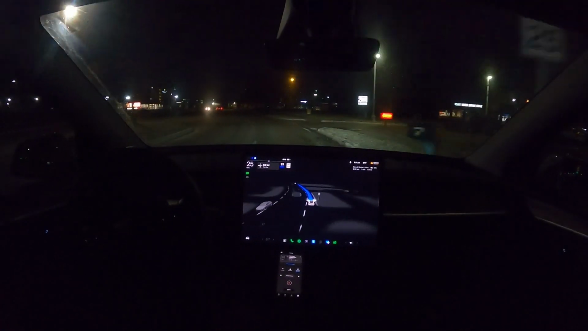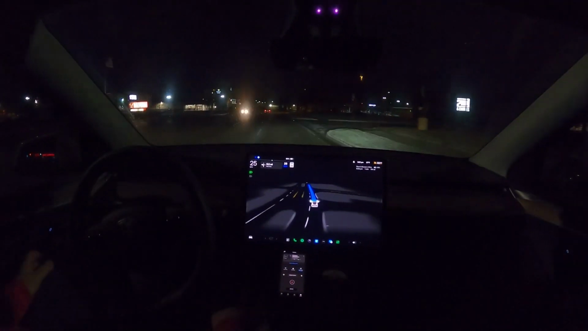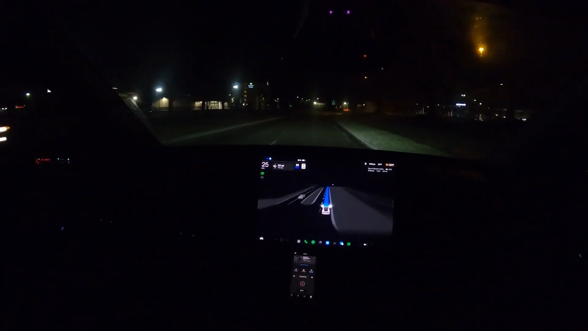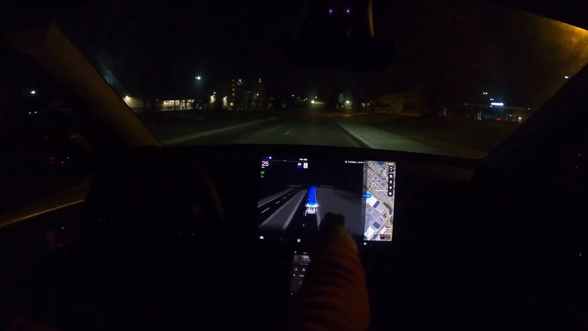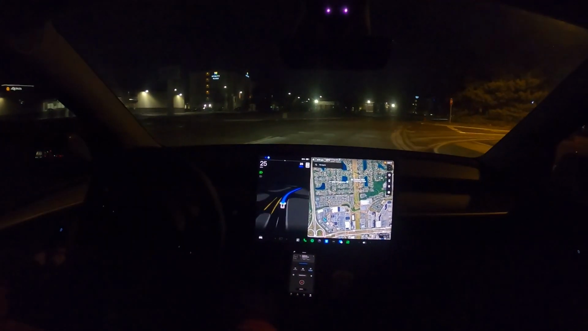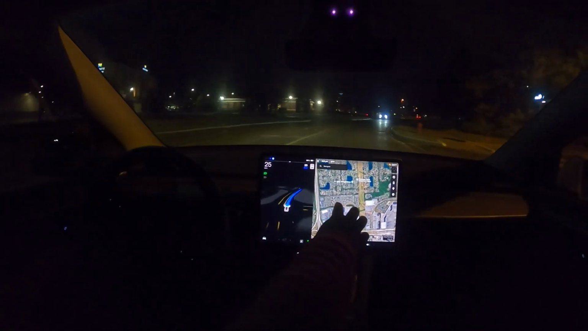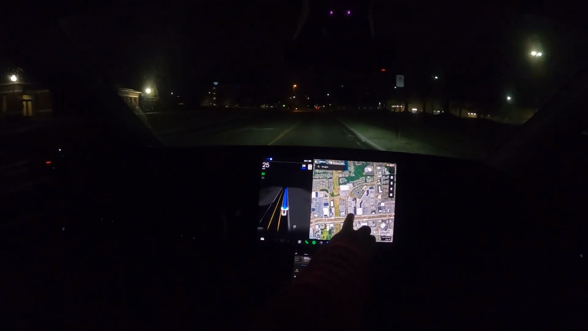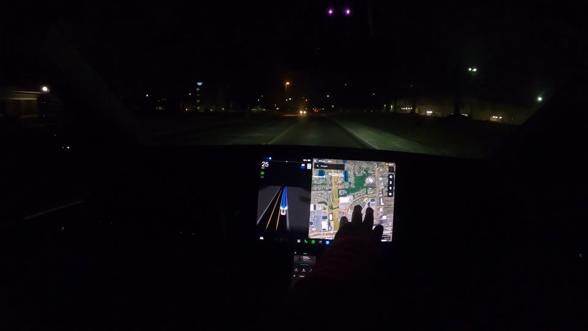We definitely got to find some more on this drive. Oh my gosh. Guys, you have no idea. This was my biggest complaint. And if FSD was going to work in the state of Michigan, it had to do this. Wow. I'm shocked that they actually did it. Man, don't bet against Elon, right? I know, I sound like a fanboy. Give me a break.